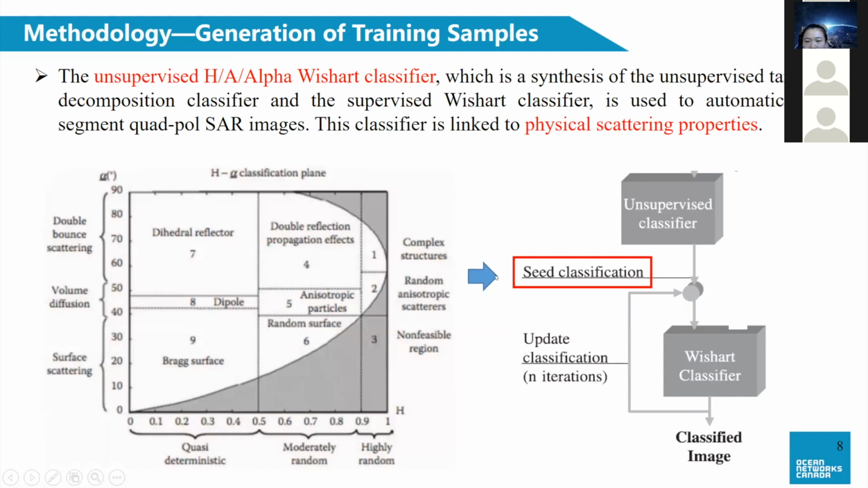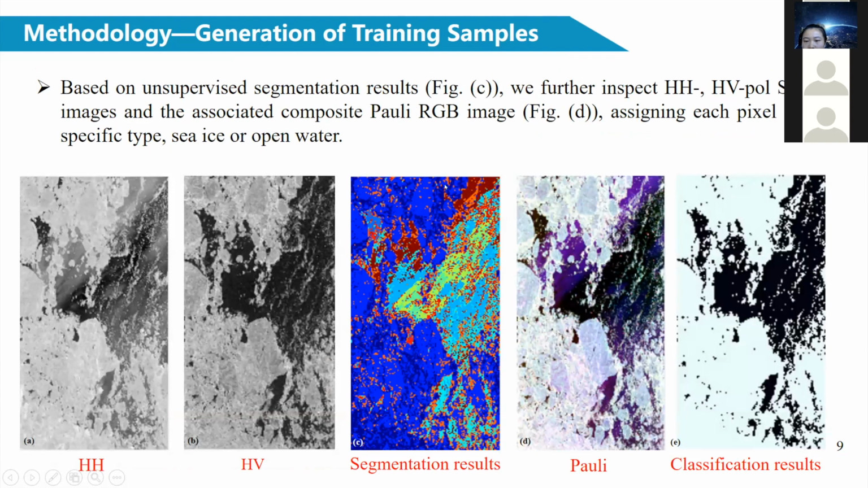For the generation of training samples, the unsupervised H-alpha Wishart classifier, which is the synthesis of the unsupervised target decomposition classifier and the supervised Wishart classifier, is used to automatically segment the polarimetric SAR images. This classifier is linked to physical scattering properties. And figure C is the segmentation results using the H-alpha Wishart classifier. Based on this result, we further inspect HH, HV SAR images and the associated Pauli RGB image, assigning each pixel to a specific type.